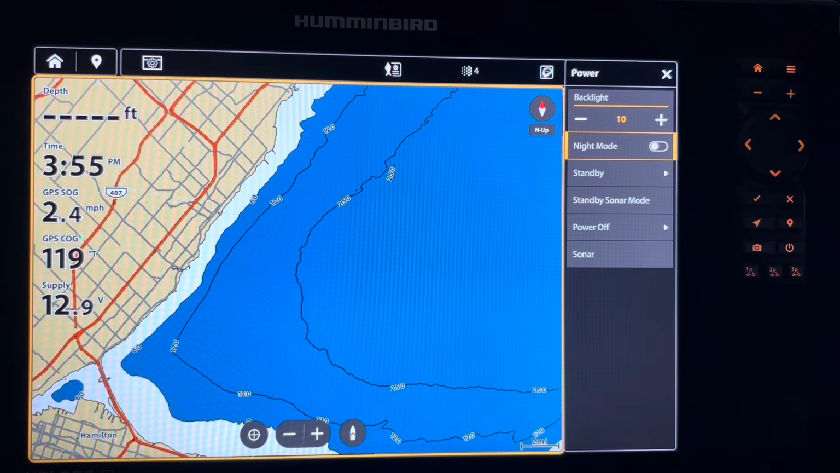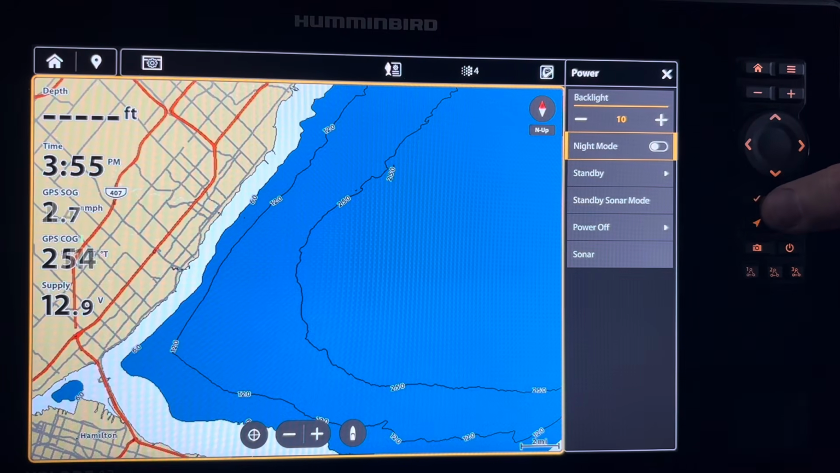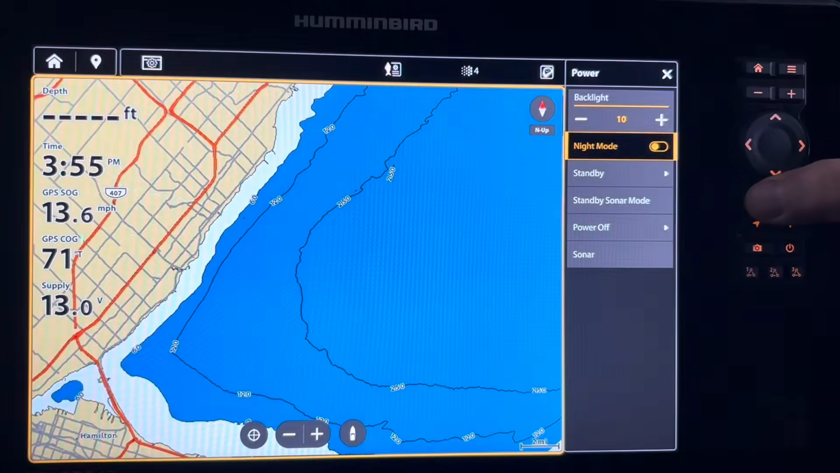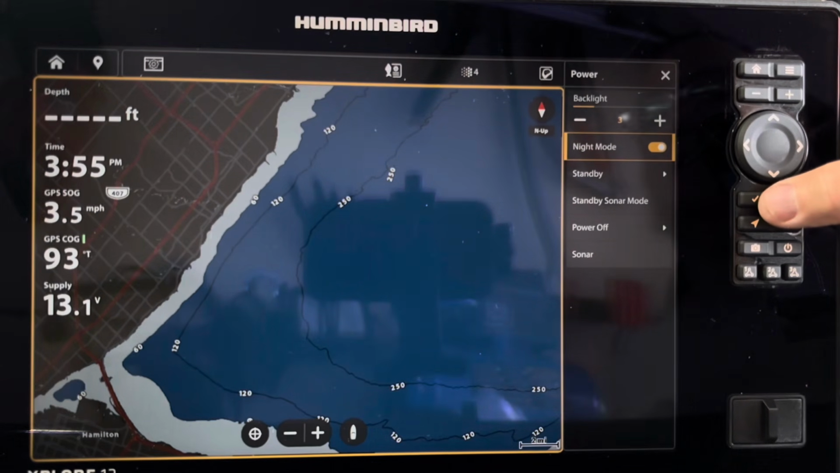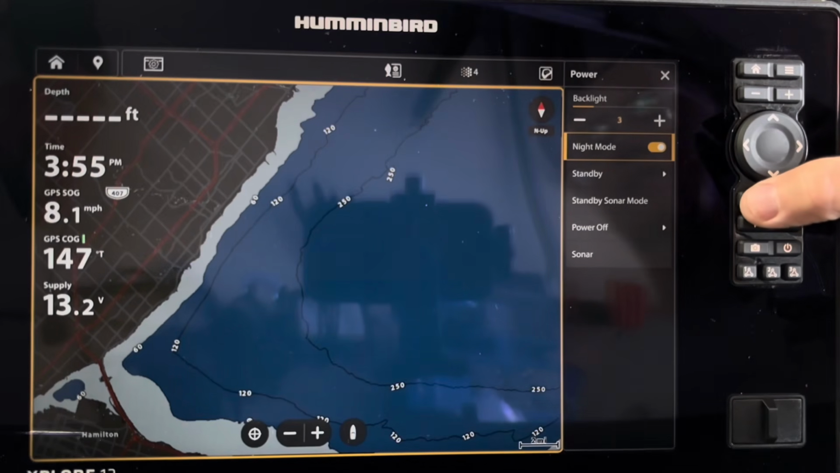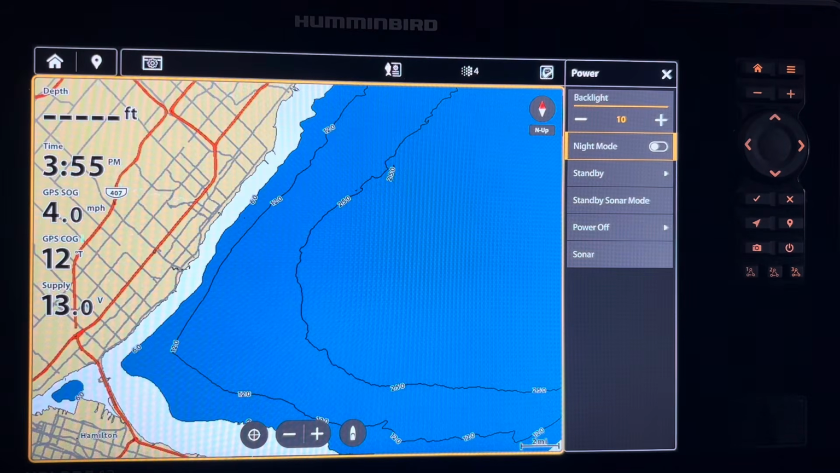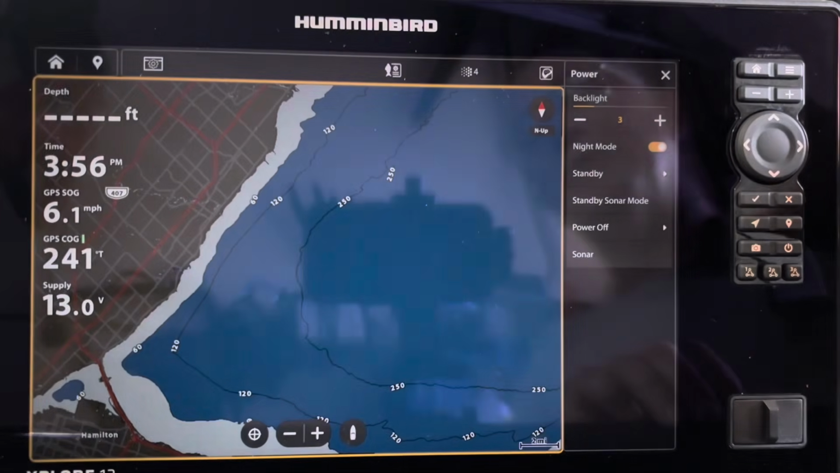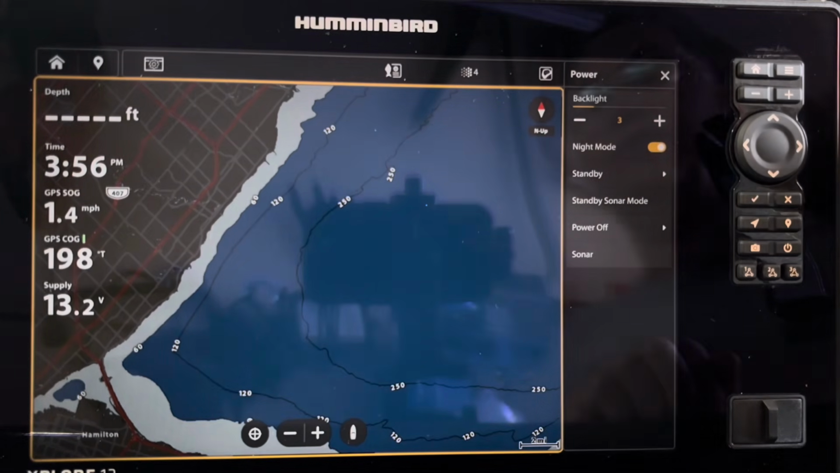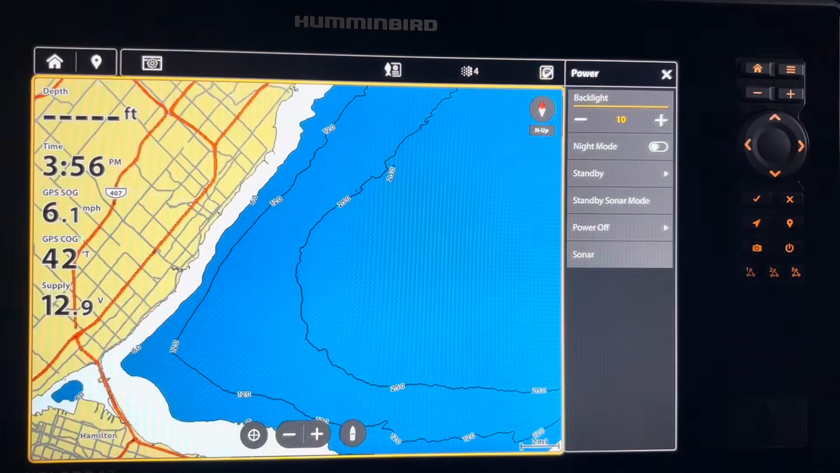So if I want to use the buttons, the check mark is like your enter button, so I can hit the check mark and you can see that it's gone into night mode. If I want to take it out of night mode, I'm just going to hit the check mark button again, and you can see that it is back to regular mode. To use the touchscreen function for night mode, all I have to do is just press it, and there it is, it's shifted, and just press it again, and it's back to regular mode.